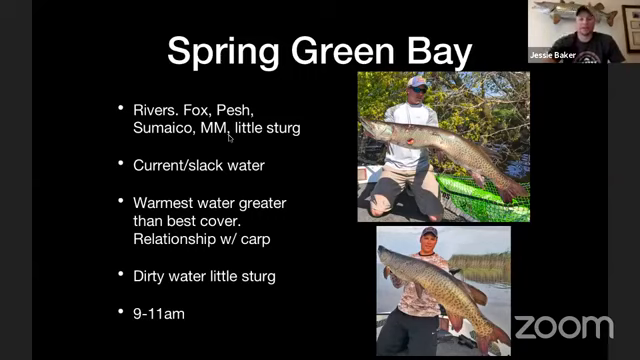And you'll see a lot of times on your side imaging that the carp are in the shallows at the same time, getting ready to spawn. I'll see carp actually hanging out in the same areas as muskies because they're simply looking for the same thing, the warmest water they can possibly find.